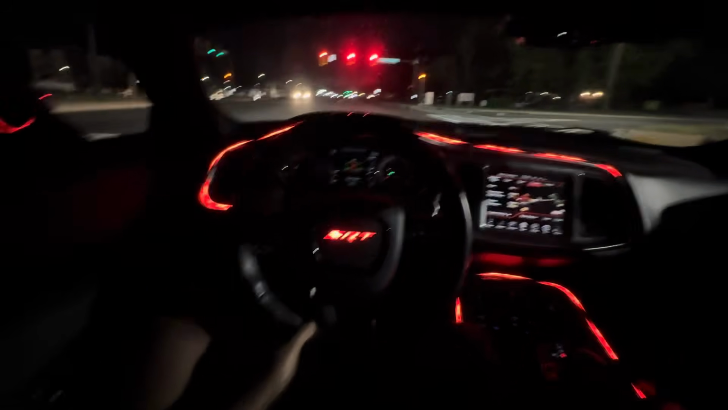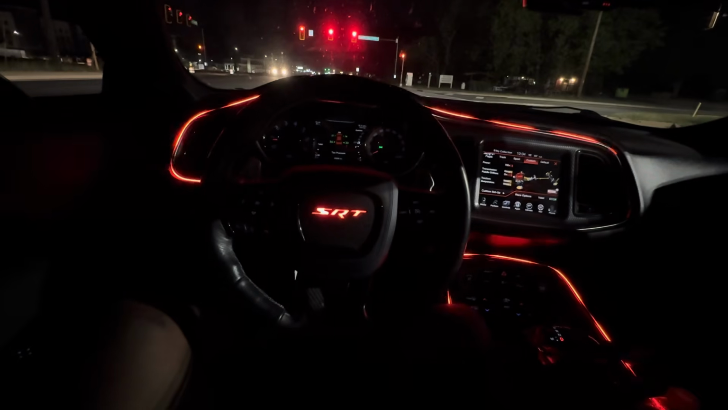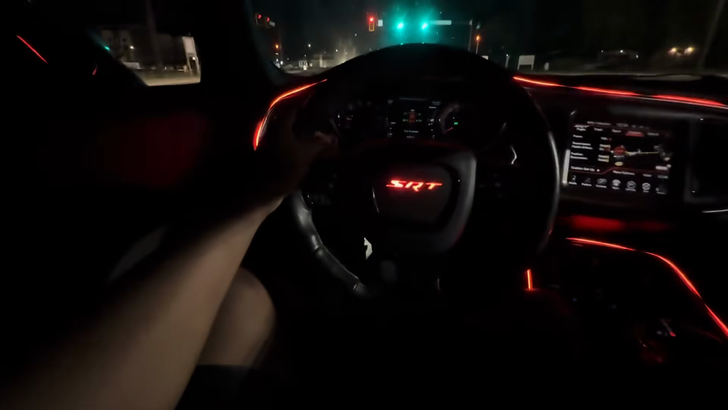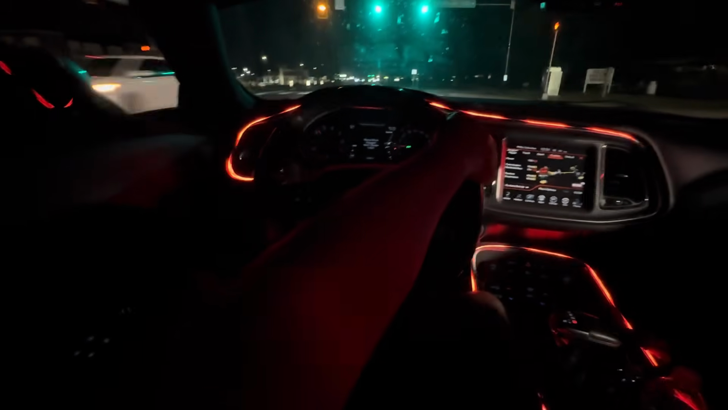Yeah, man, we're going to the gas station real quick. Gonna see one of my homies up there. He got a nice little whip, nice little toy. Let y'all see that thing one time, man.